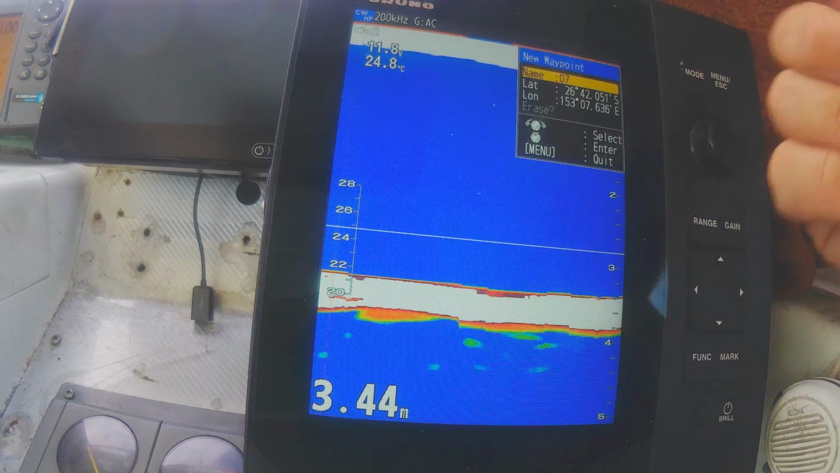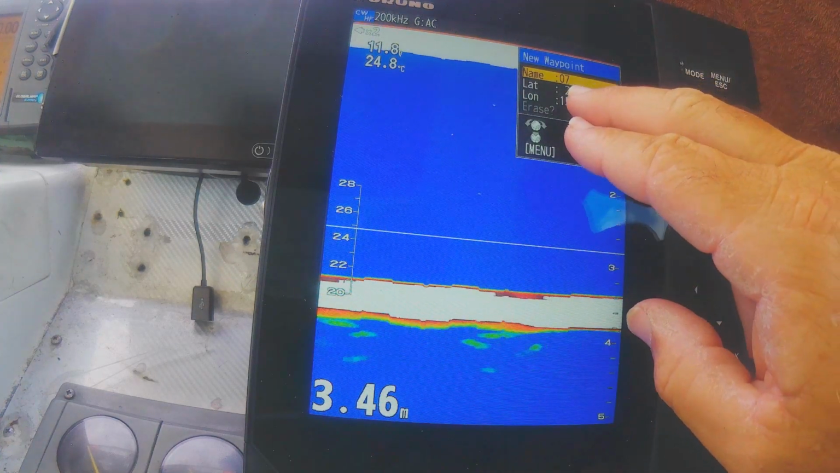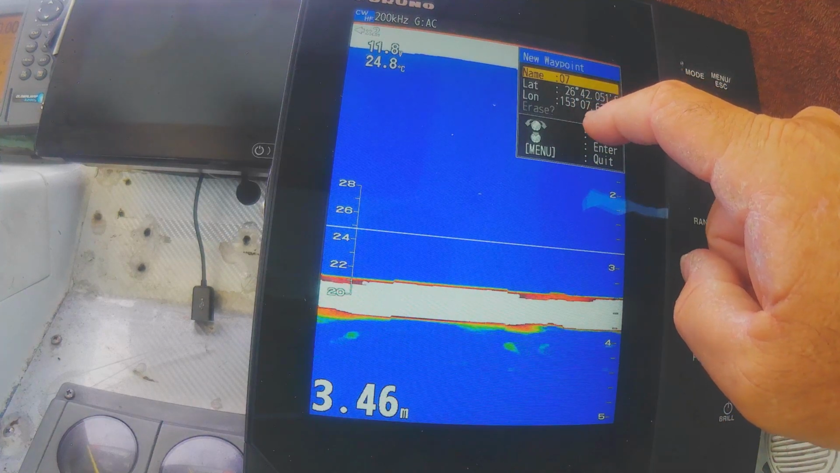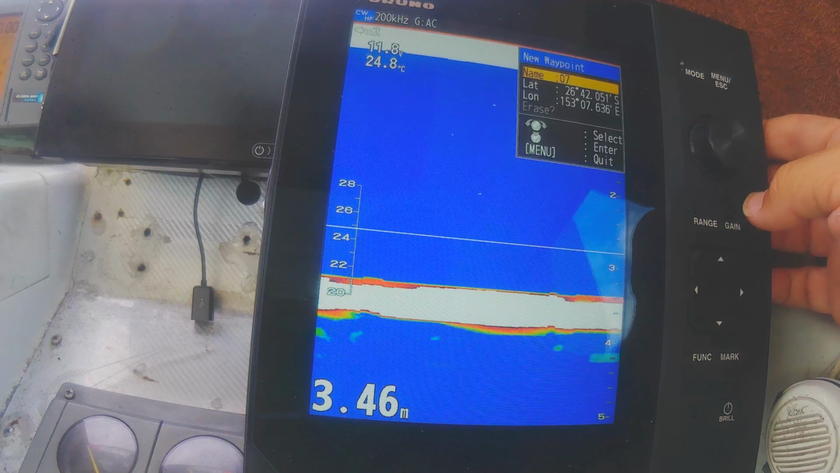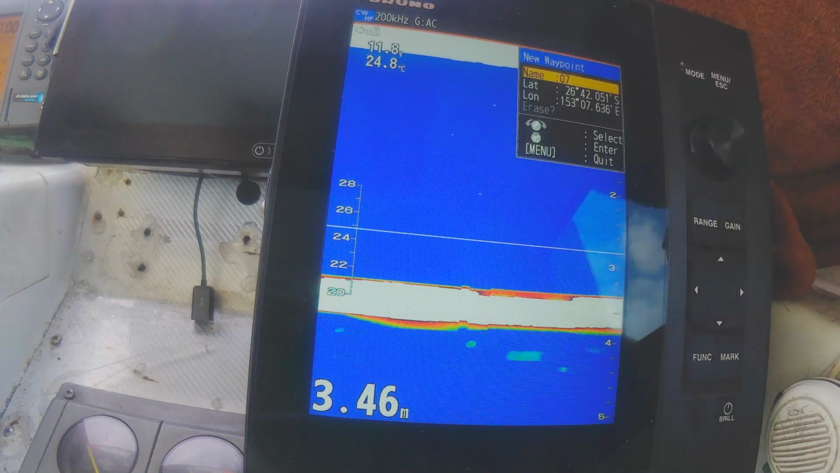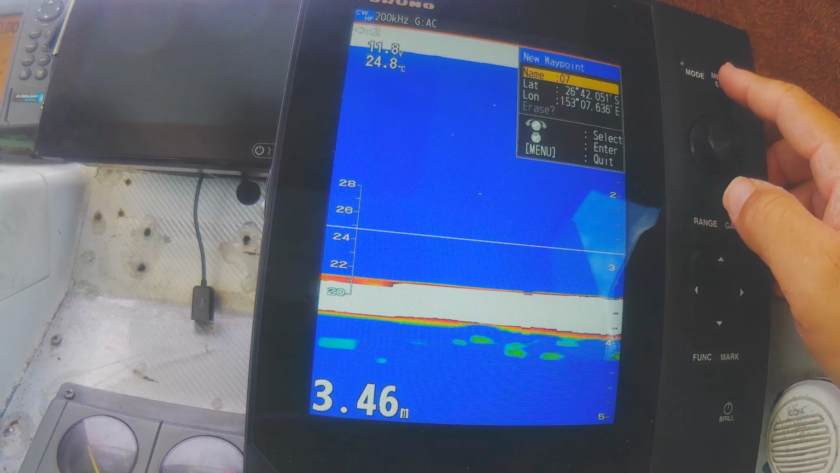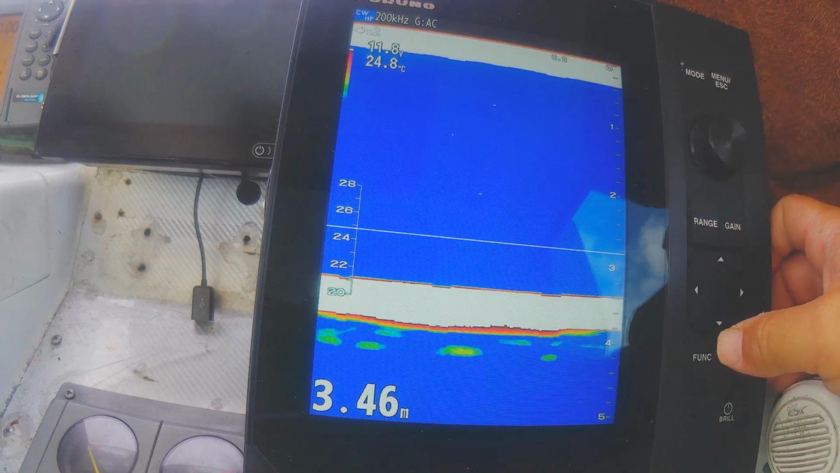If it was a Furuno plotter, it would have thrown it across onto the Furuno, but in my instance I would then manually set that in to my plotter and I'd have it. So that was the mark. I'm already up to number 7, so at some stage I'll fill that up and I'll have to delete them all. So that was the mark.